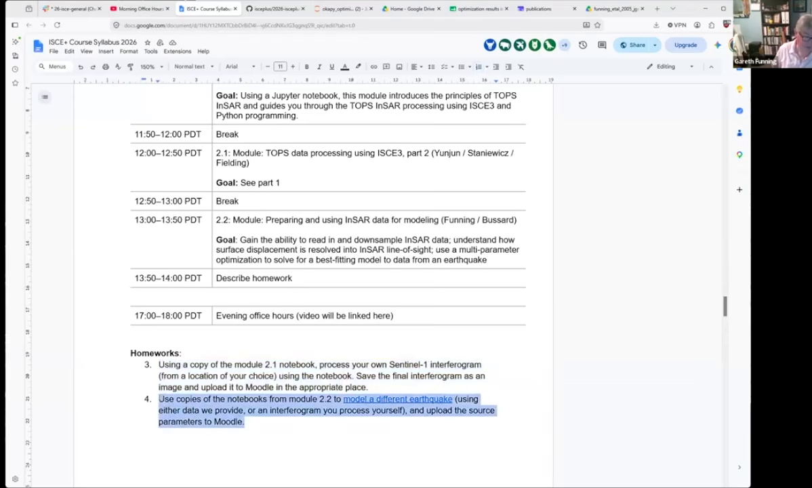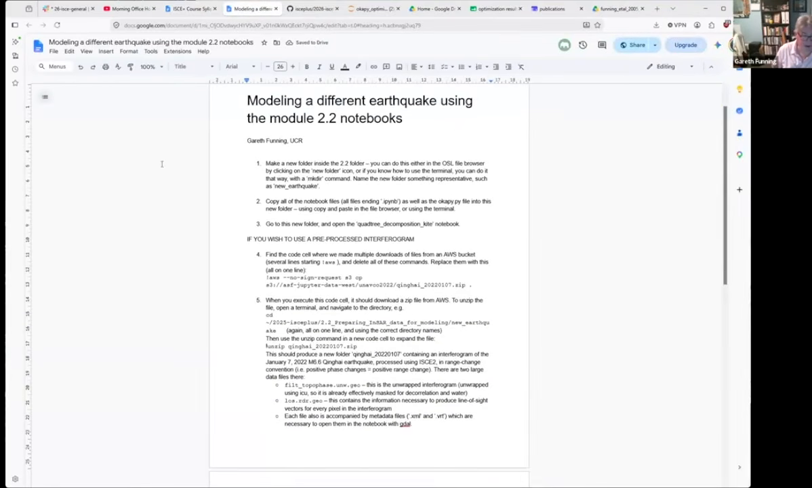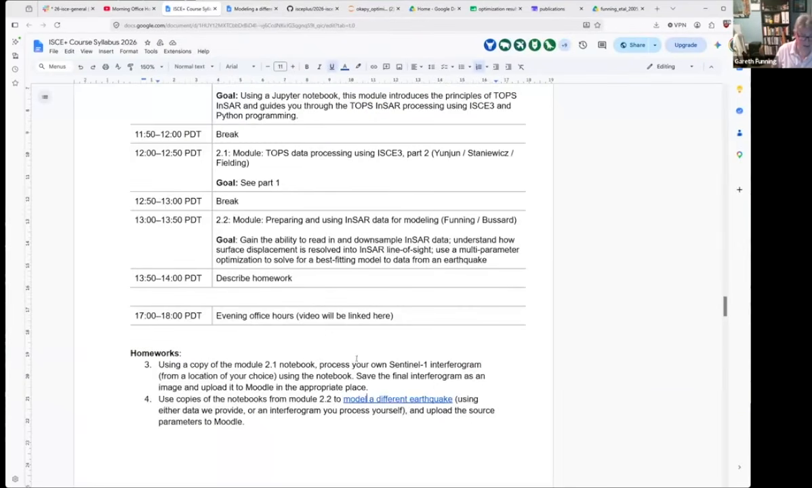The other homework is to model a different earthquake using this approach. You take the interferogram, you downsample it, you run an optimization on it. There are a few choices of what you can do here. One is I've provided some instructions which you can follow for how you could download a different interferogram that's already processed for a different earthquake and get the data for that. Of course, if you're feeling particularly keen, then you could process an earthquake using Yunjin's approach and then import that into the quad tree decomposition and then use that as your earthquake you can model.